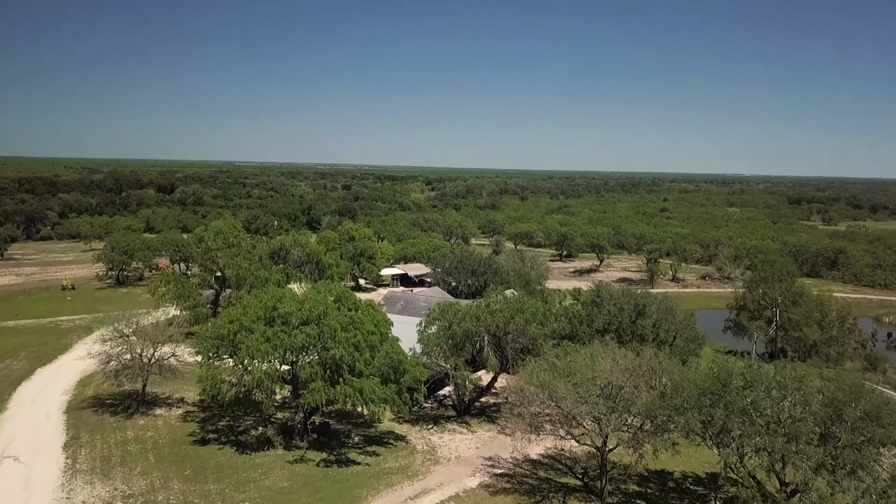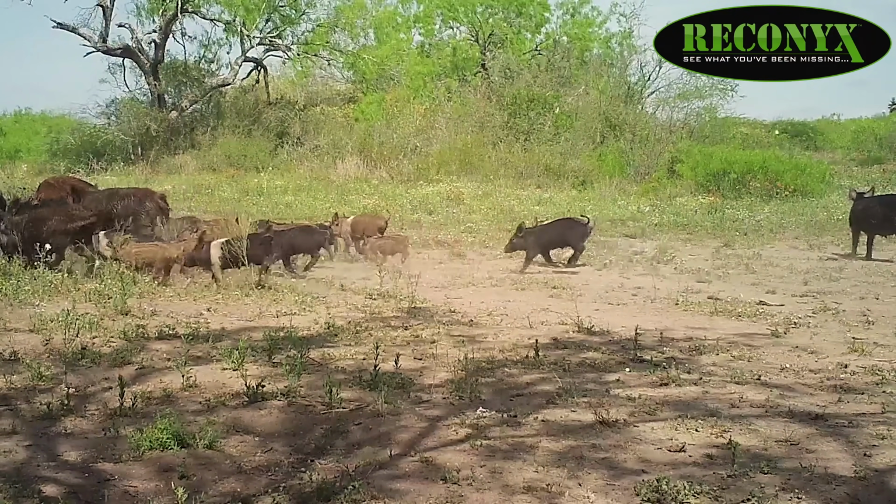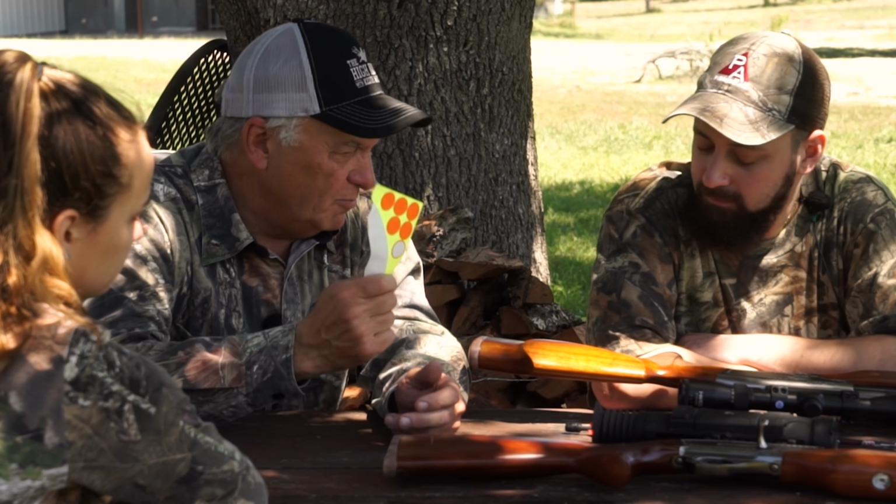So this ranch that we're on today is owned by some friends of ours. It's a private piece of property, but they've got a serious problem with feral hogs. And they've given us the green light to come down here and bring our air guns and put some pressure on them. Tell them about what we're shooting.